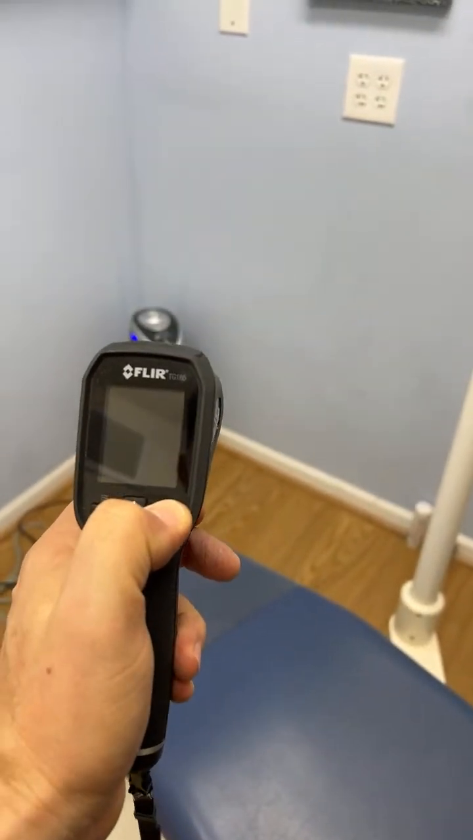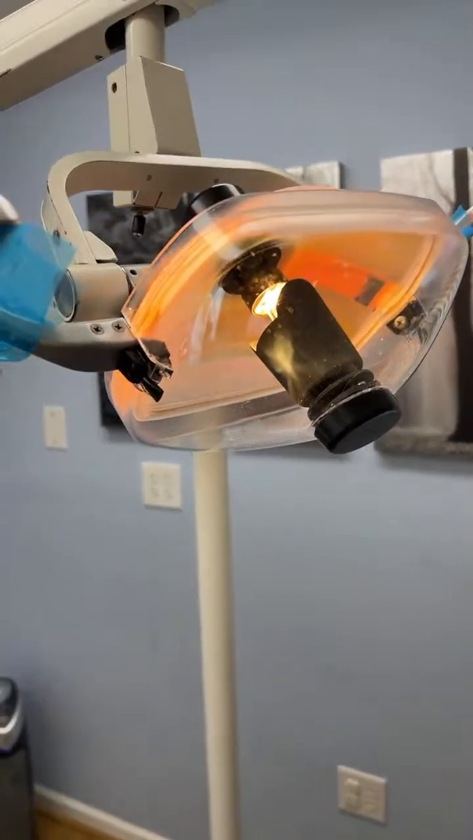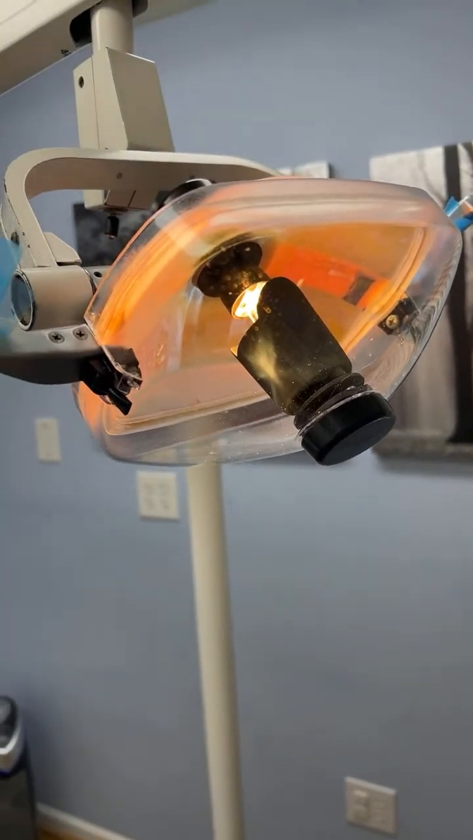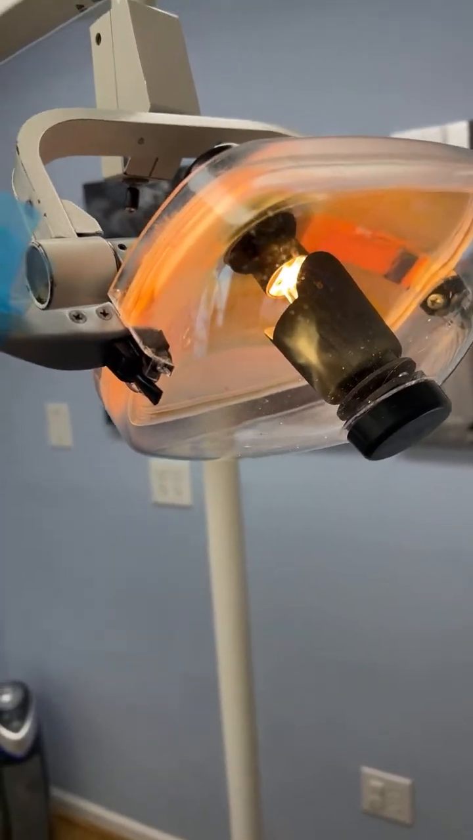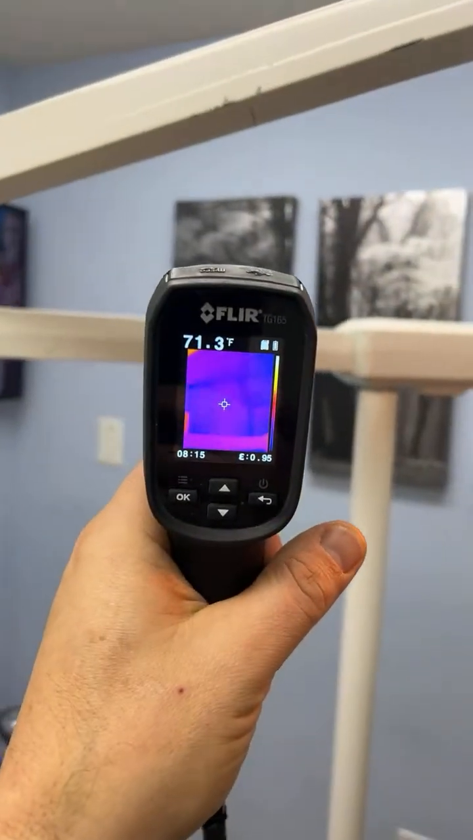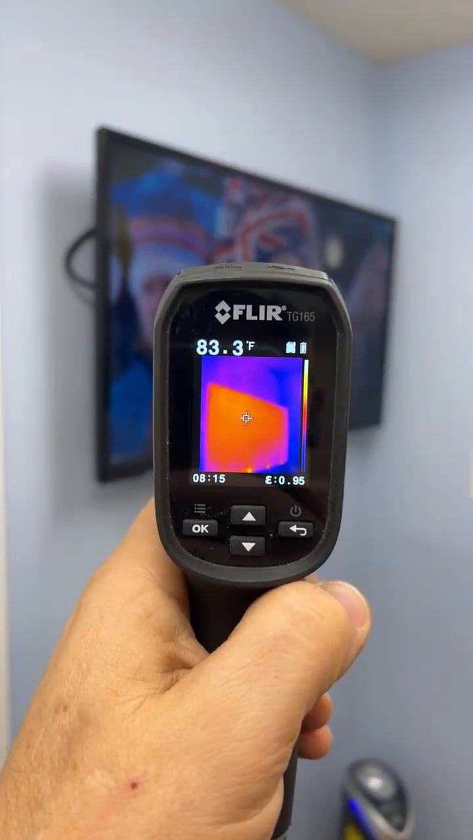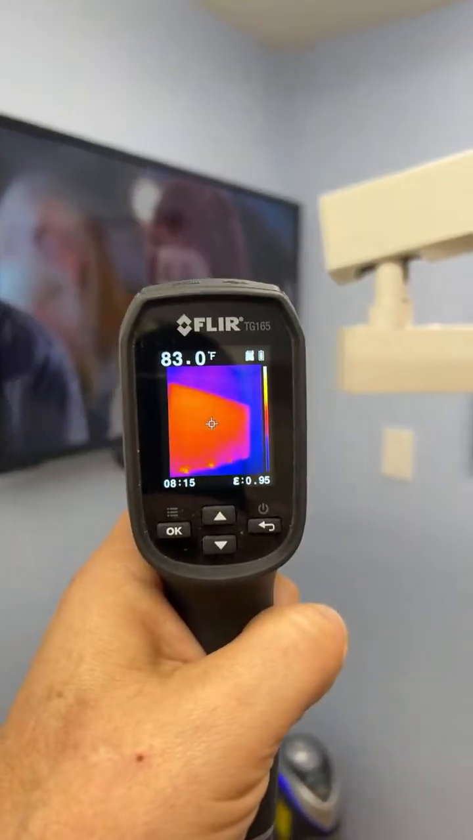This camera sees heat, and it's really handy for troubleshooting a problem where you have a broken wire, but the unit won't stop working. It sounds like it's not a problem, but it is an interesting problem to have, because in order to fix something, sometimes you have to catch it being broken. So what I'm going to demonstrate here is that with the light on, I'm going to use this FLIR camera. Now the FLIR is going to see temperature differences. So for instance, the TV is warm, so that is going to give me a temperature reading right there, as well as a visual indication.